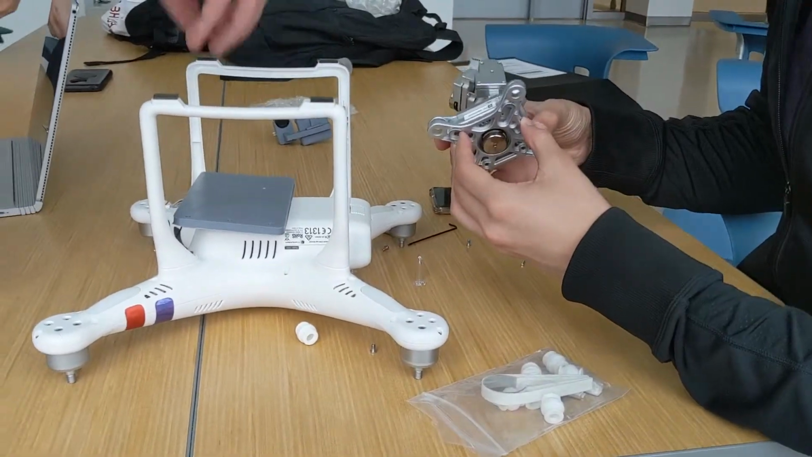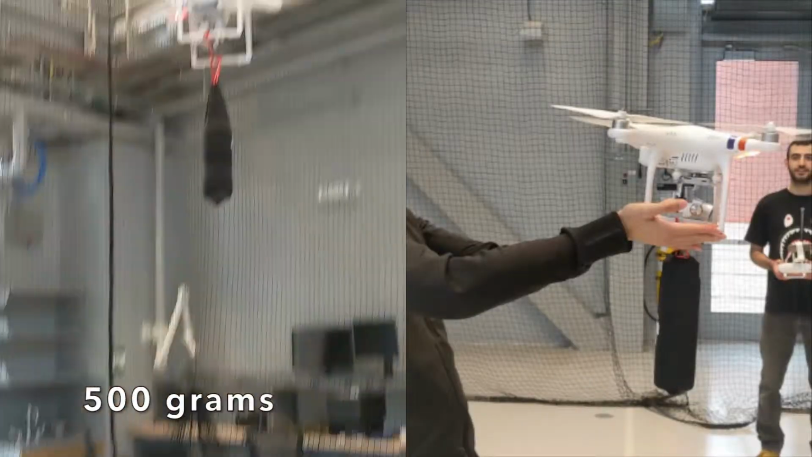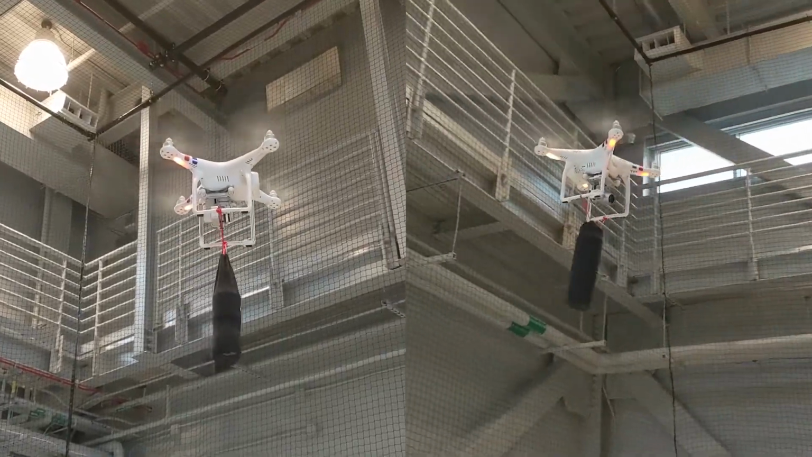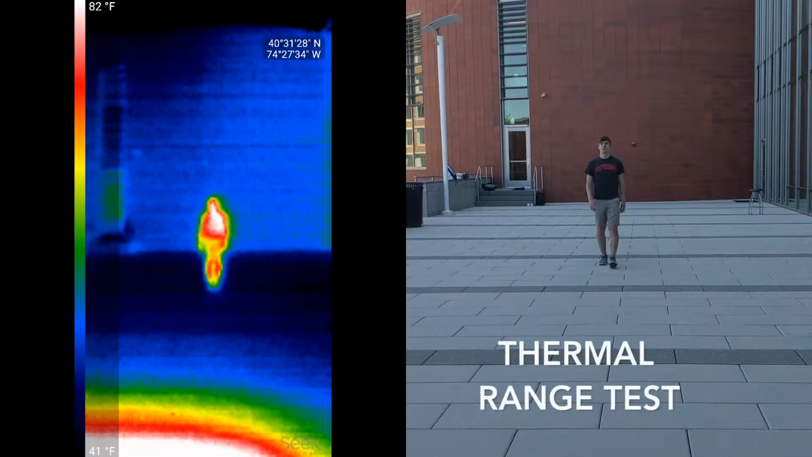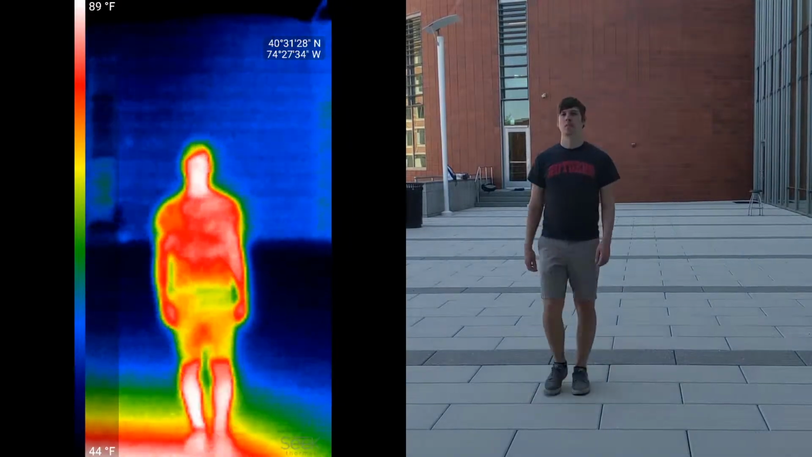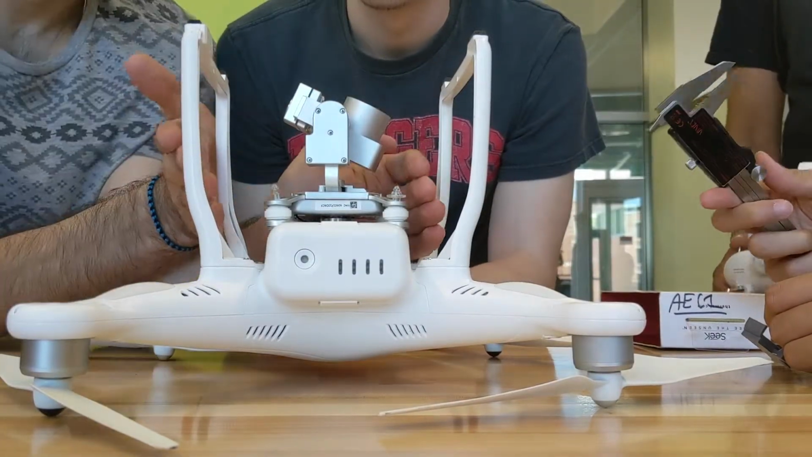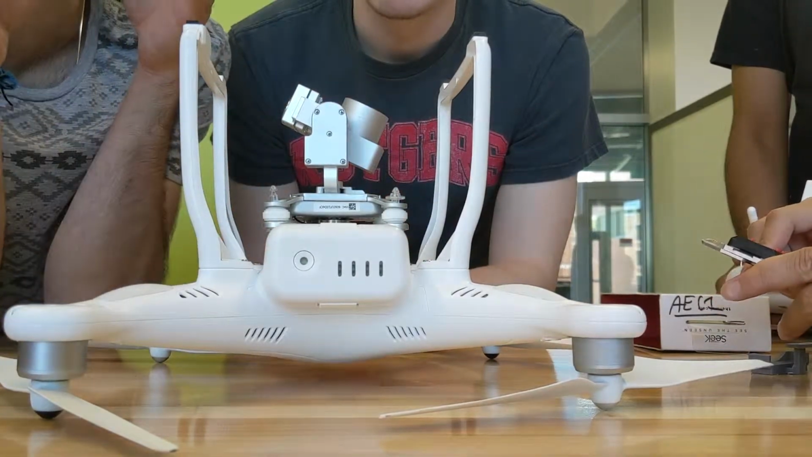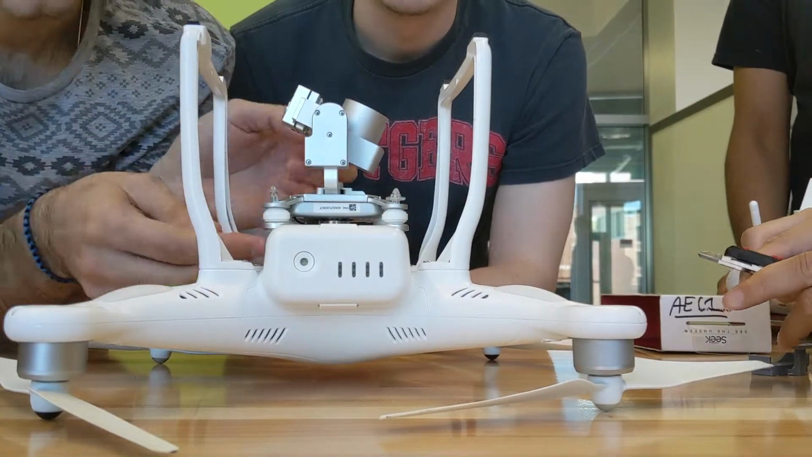drone. We ran many tests on our drone and thermal imaging kit, testing for max lift weight and max thermal range. This allowed us to make certain design decisions like total weight and operable range. Making this technology available to consumers at an extremely affordable cost will allow anyone with a moderately sized drone to acquire thermal data from afar.